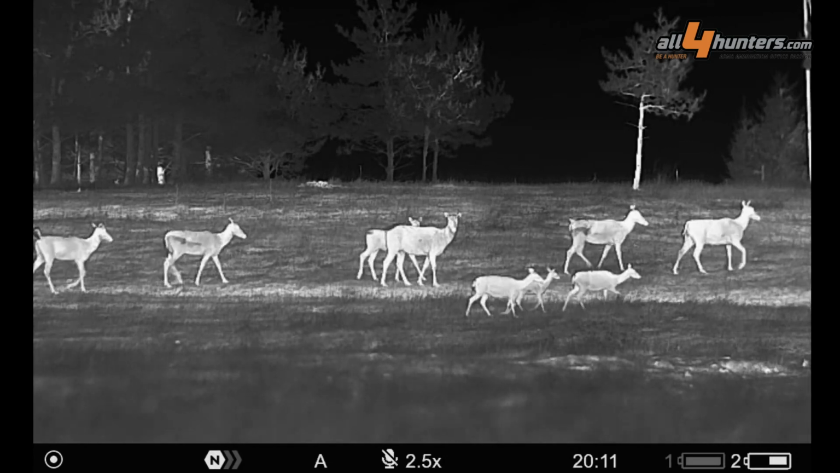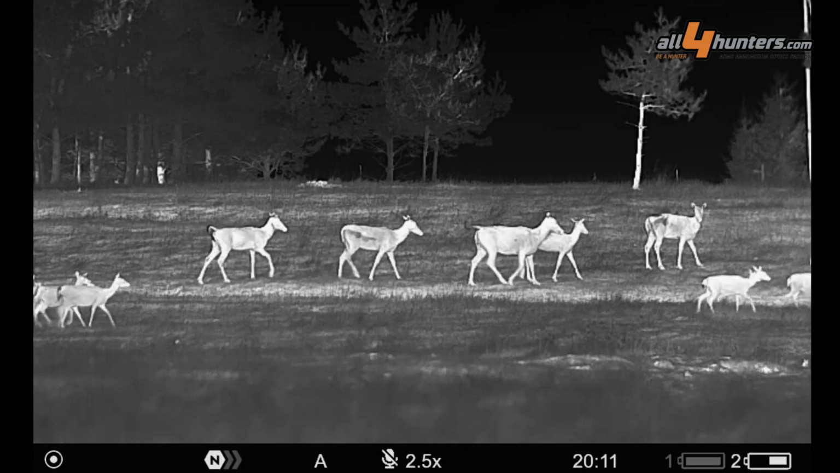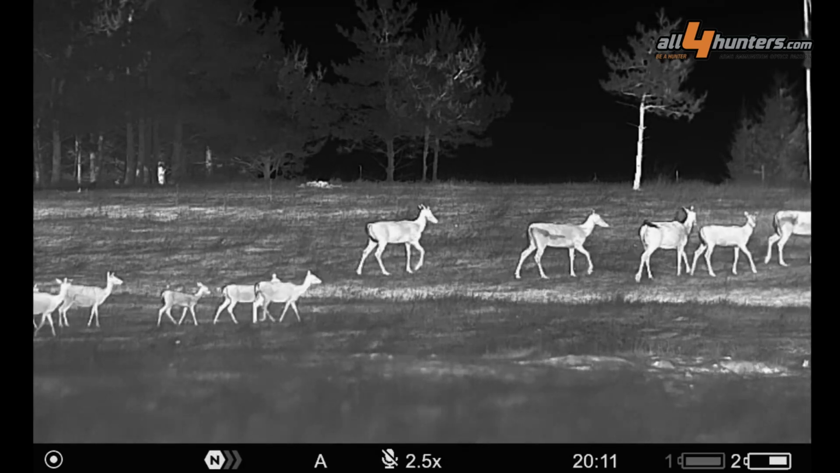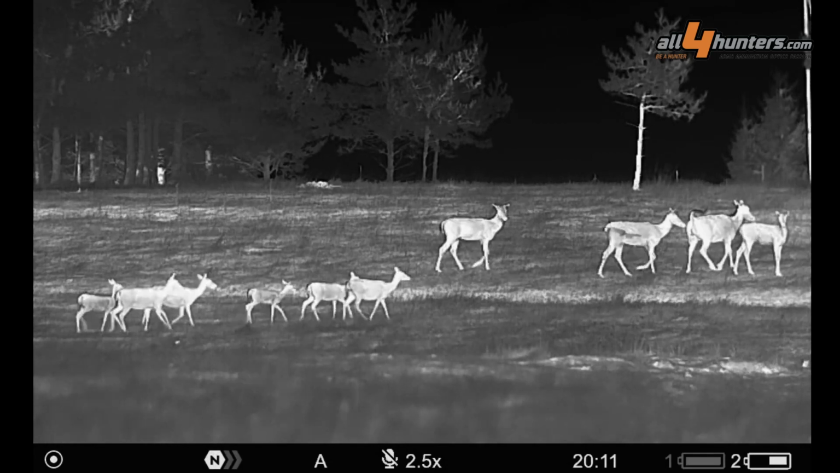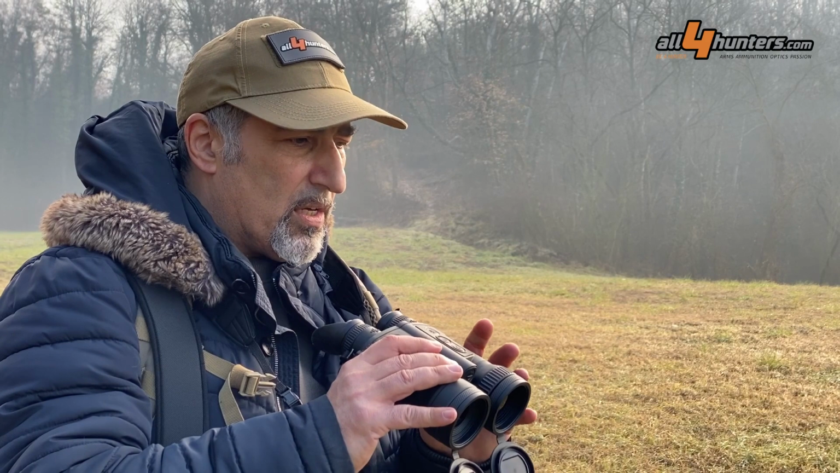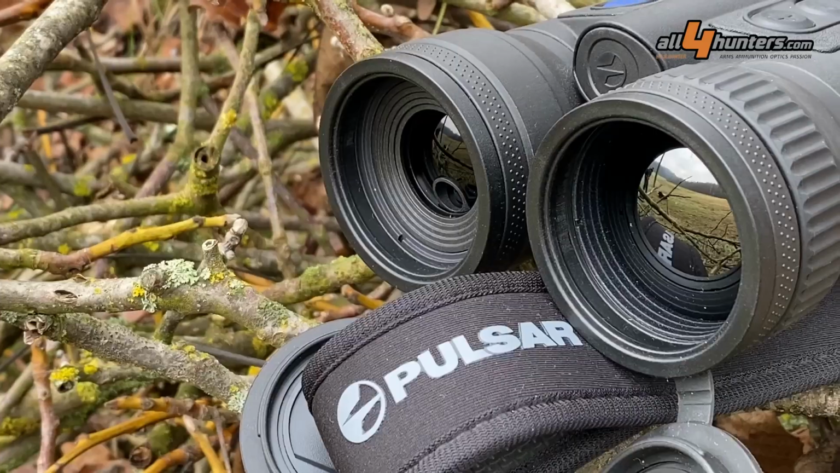It's really interesting to see how the single sensor manages to give an almost stereoscopic image through the displays. Even though there is no depth, you can actually have a very good image that is improved because of the binocular vision of the device.